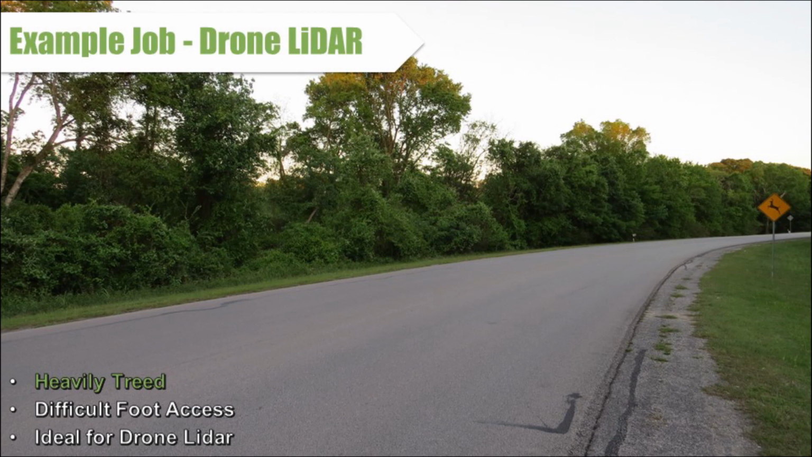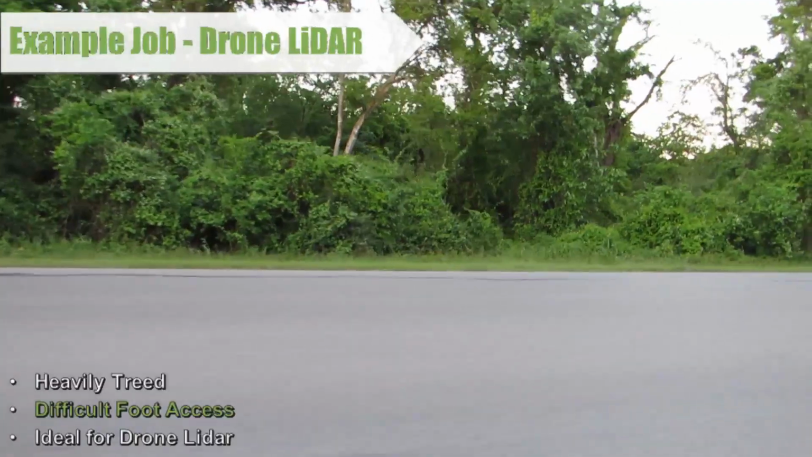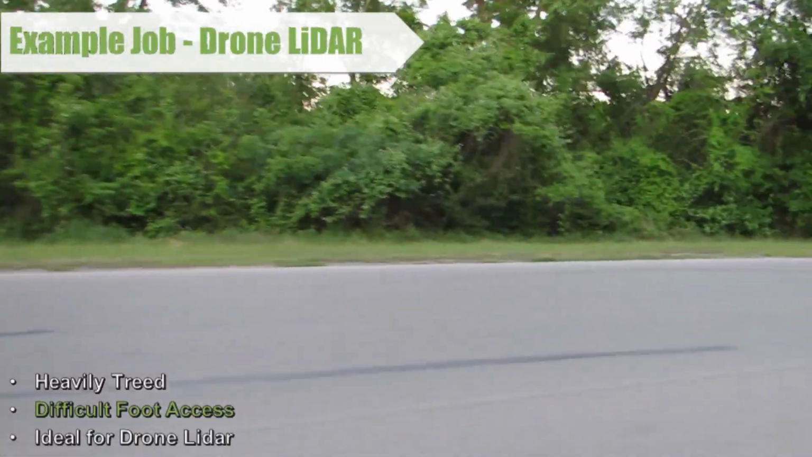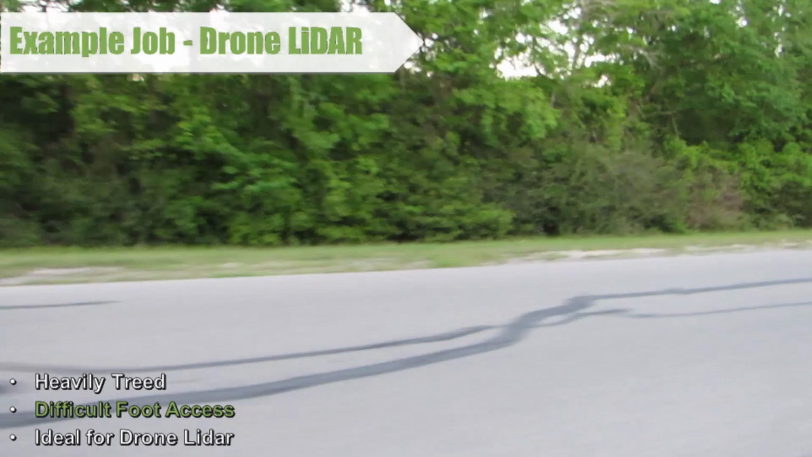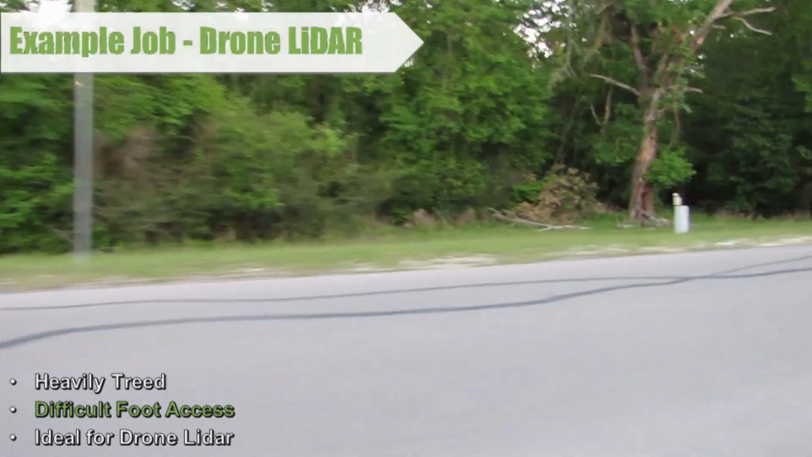Okay, here's an example job we did for a customer. You can see from the side view, this is quite dense trees. As we move along in this video, you can see how just foot access to this property is very, very difficult. To actually walk in there with an RTK unit would be quite difficult. Even just seeing in there is quite a problem.